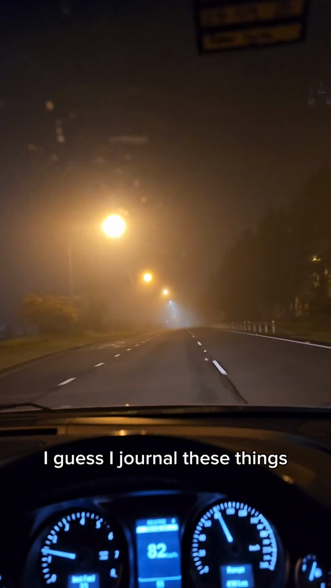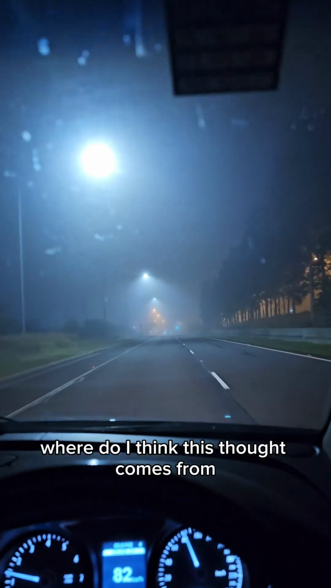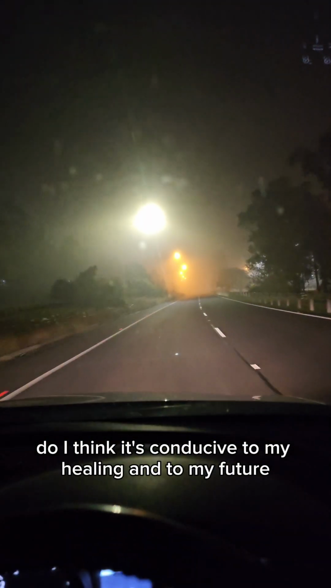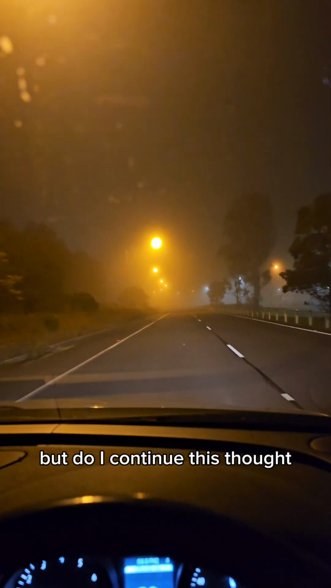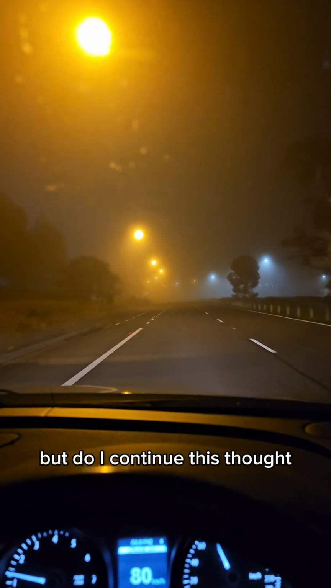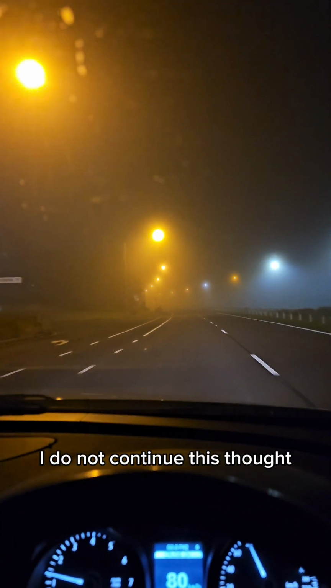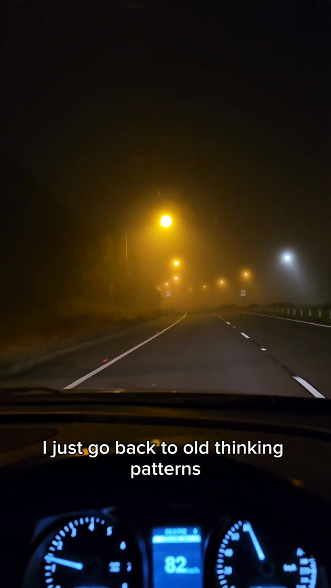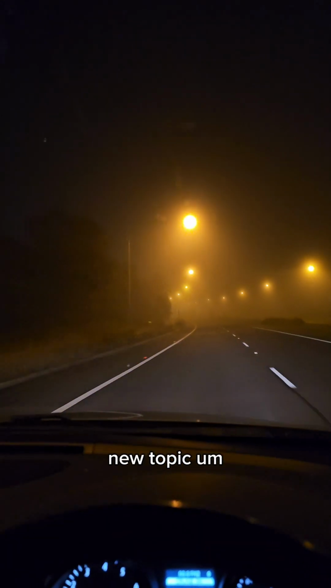I guess I journal these things. I love my inner child. I think you really have to write these things out and assess, where do I think this thought comes from? Do I think it's conducive to my healing and to my future? And that's all good and well, but do I continue this thought? I think that's the hardest part, because right now consciously I say, no, I do not continue this thought. And then I just go back to old thinking patterns.